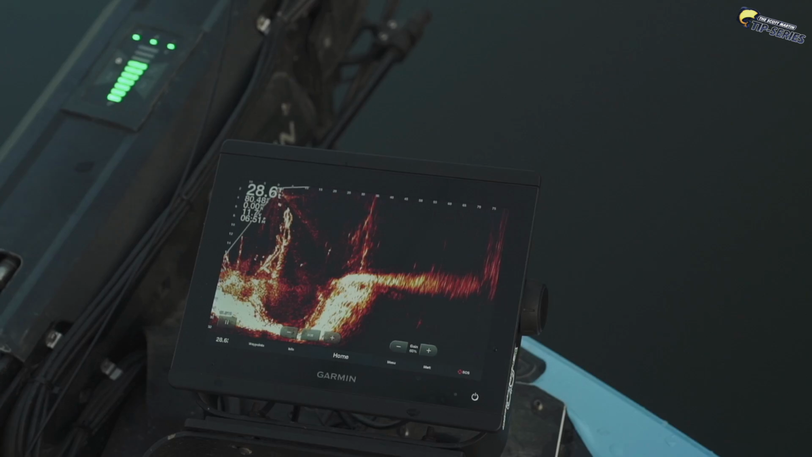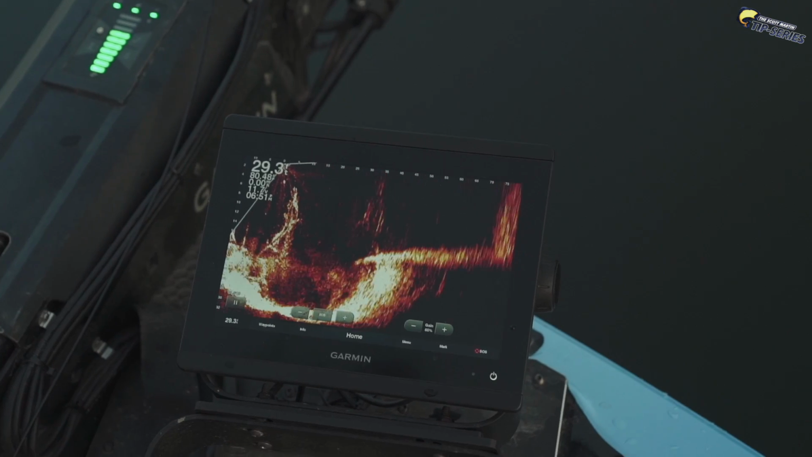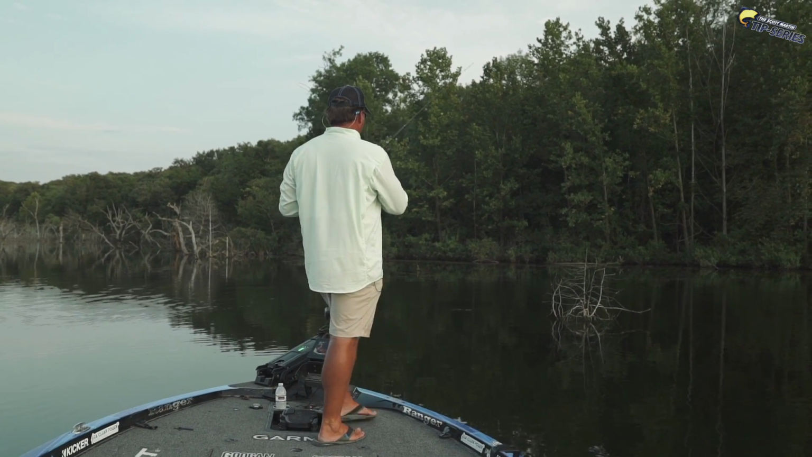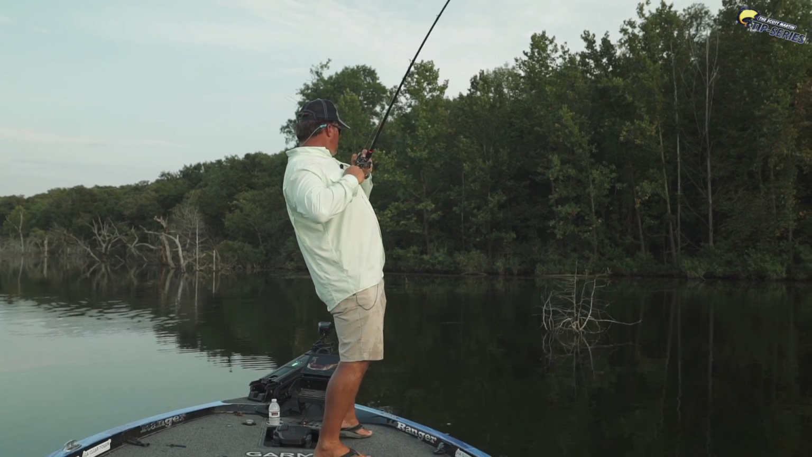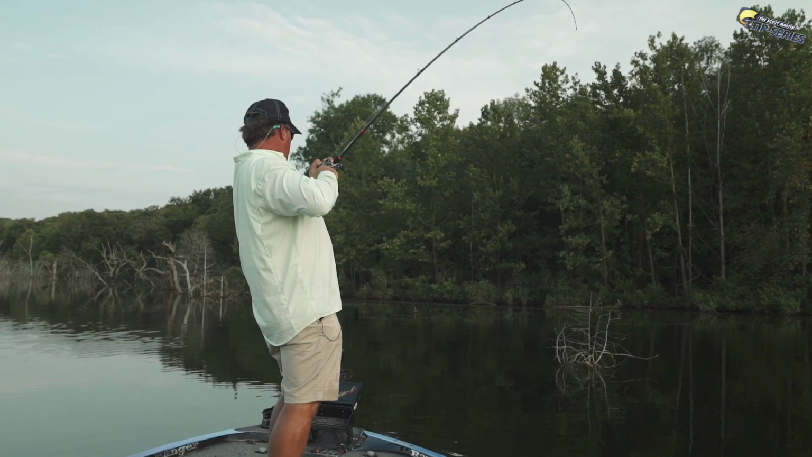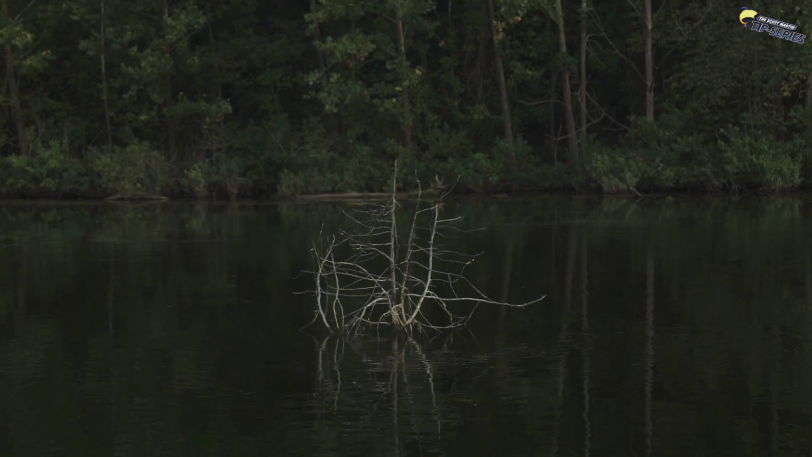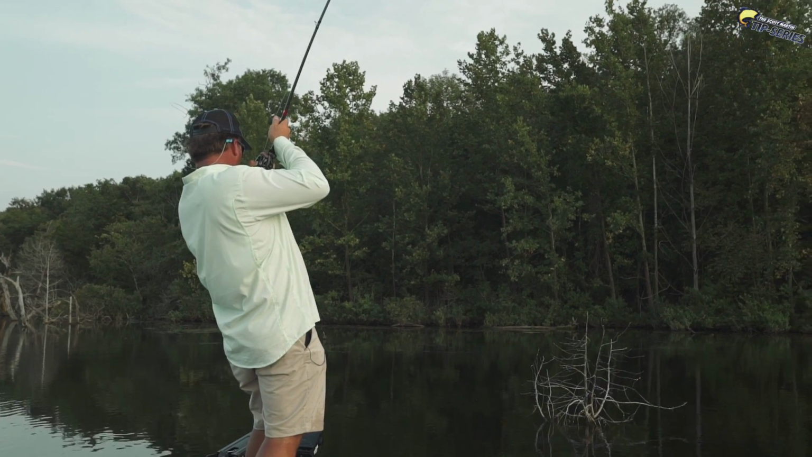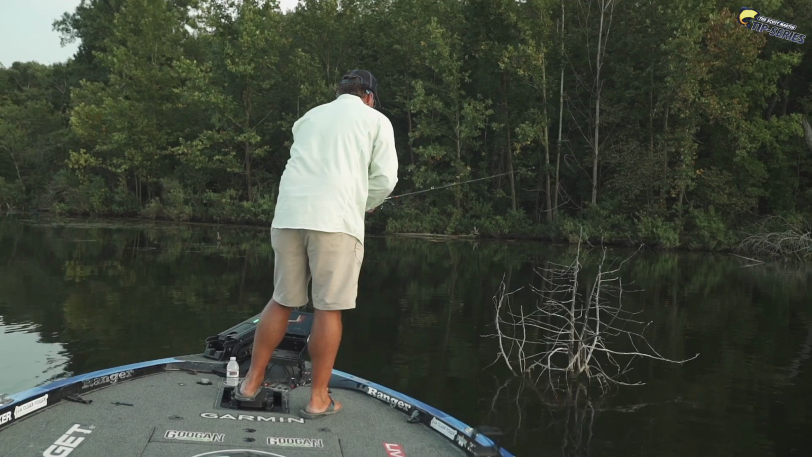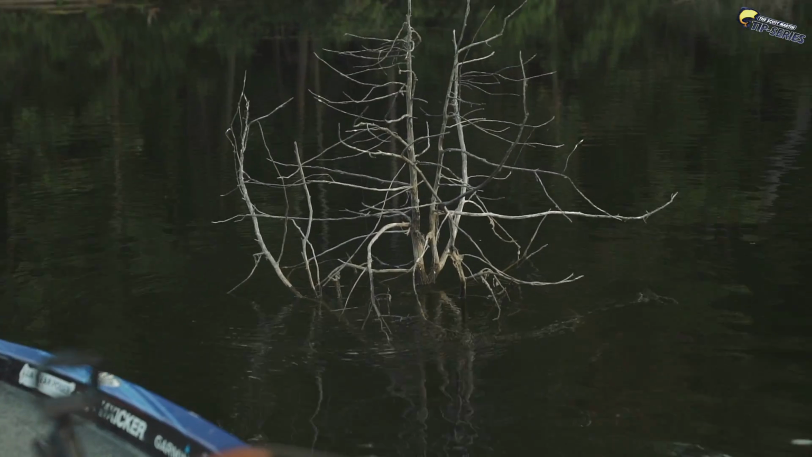I'm gonna hold my bait. Hold it right there in the tree. See if another one will get it. Right there. Oh, I think he got it. I don't know where he is. I think he's still on there. I feel him. Oh, maybe. I moved him. Oh, here he comes. Oh, there he is right there. He's right there under the surface.